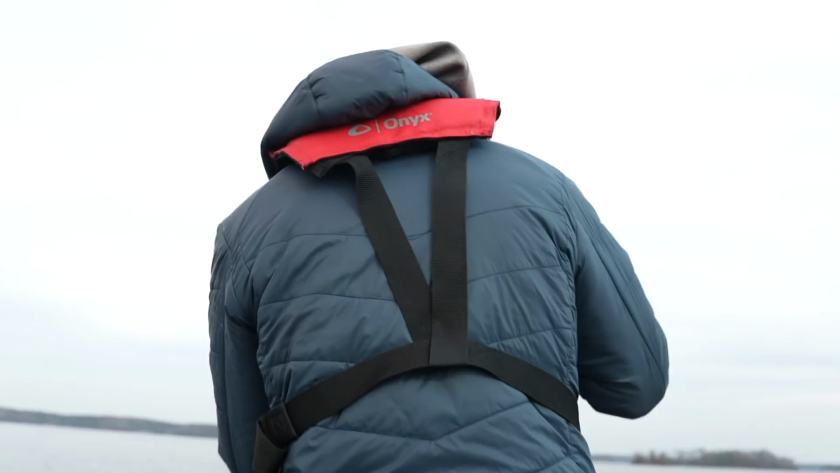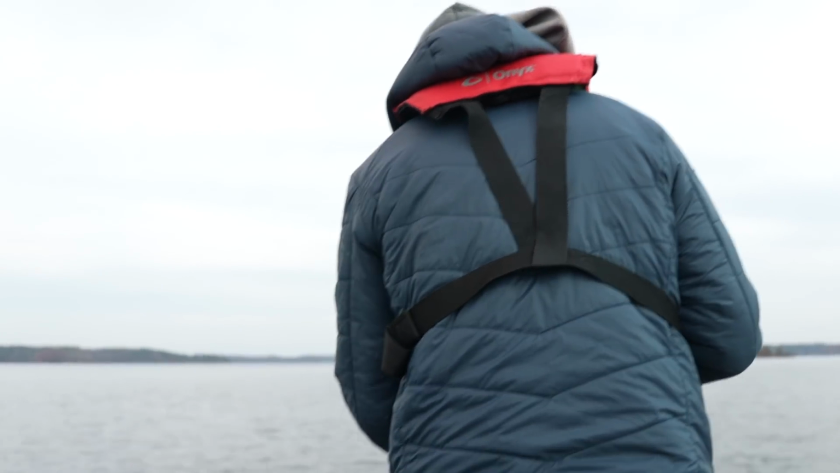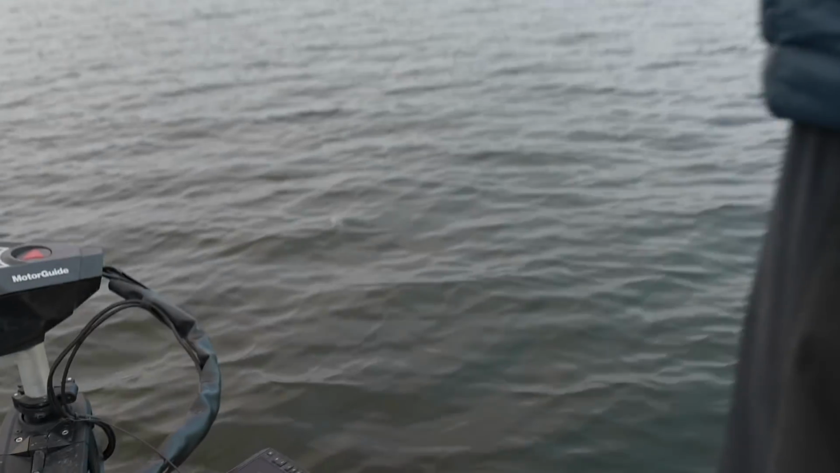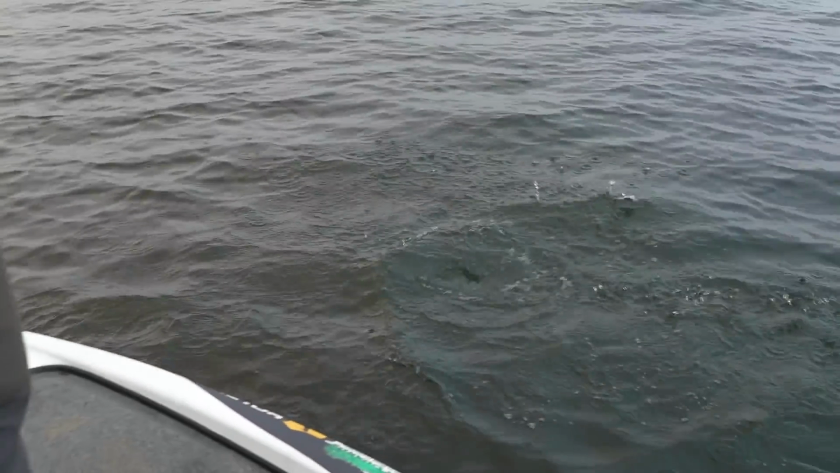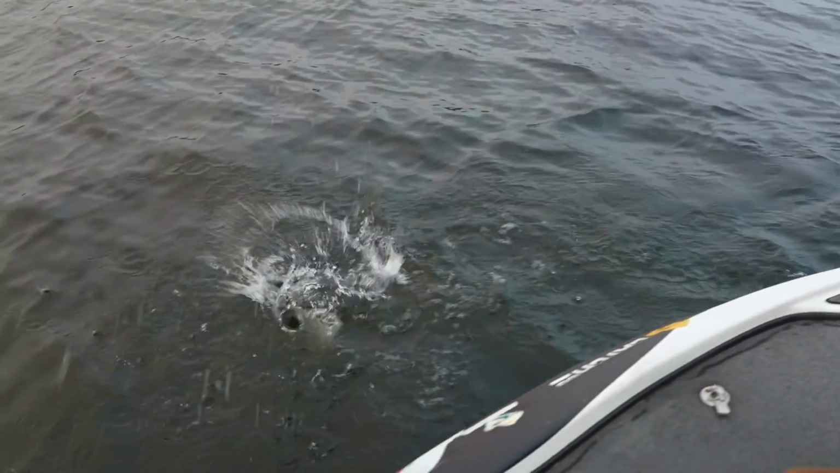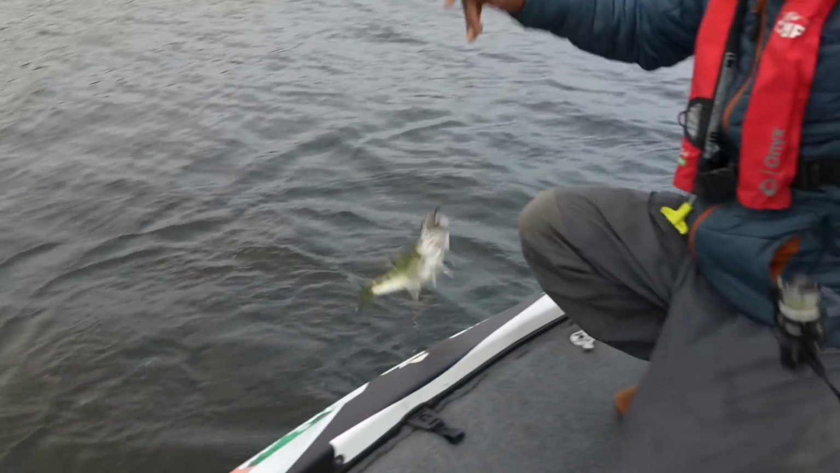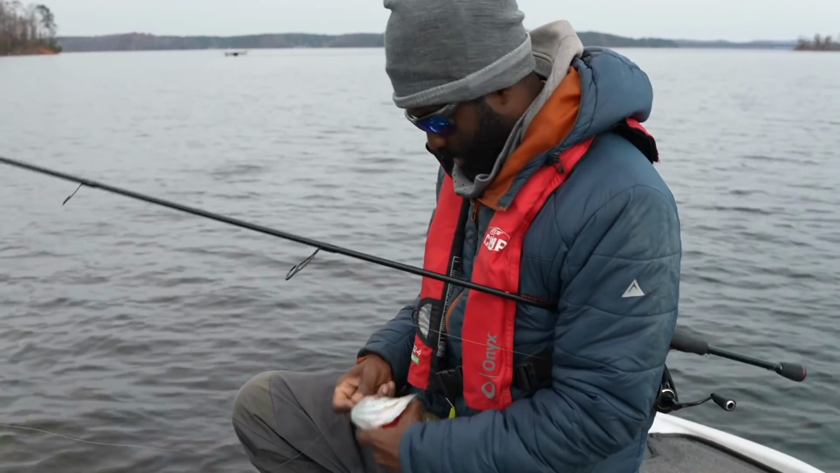Must be little babies. That's why they're not hitting it that good. He's not that bad. Okay. Yeah, he's not that bad. Not that bad at all. Man, I think I like that kind. There's a bunch of fish on the screen now. It's just so cool watching them like that, man. That never gets old.